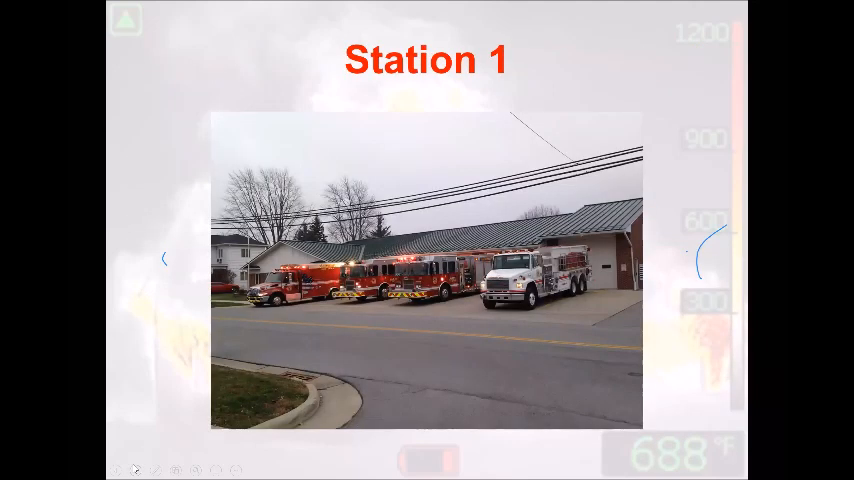This is our station 1. This is where I am stationed. With our staffing, we're dynamic. Our staffing jumps apparatus that's appropriate for the call. So at our station 1, obviously the medic crew, we have our heavy rescue, our engine, and then a tanker. So depending on where the call is and what it is dictates what we're bringing.